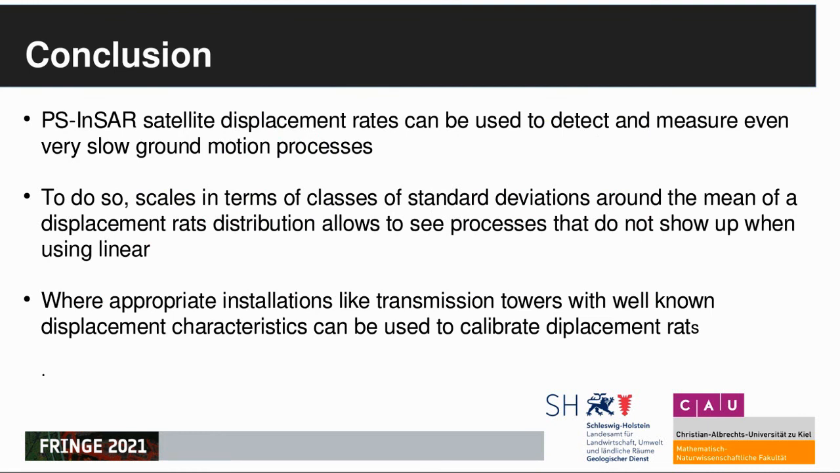To come to a conclusion, we can now say that PSI satellite displacement rates can be used to detect and measure even very slow ground motion processes. To do so, scales in terms of classes of standard deviations around the mean of a displacement rate distribution allow us to see processes that do not show up when using linear scales. Where appropriate, installations like transmission towers with well-known displacement characteristics can be used to calibrate displacement rates.